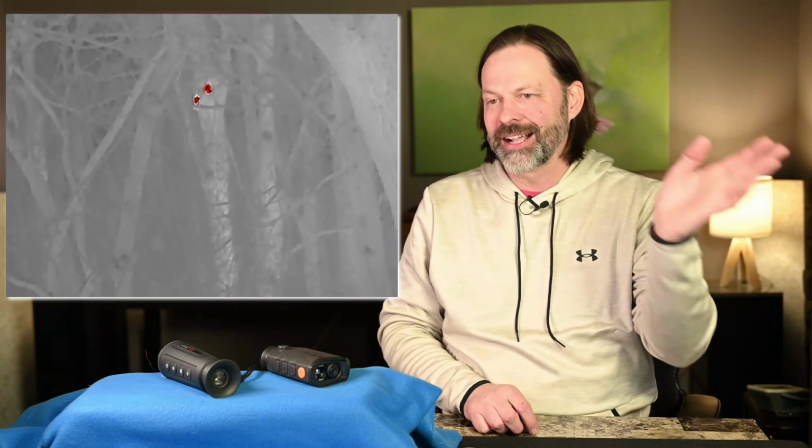Then I saw it crawling. It's actually a squirrel. I don't think it's a flying squirrel. I think it's just a squirrel, but he started crawling down the tree. I cut the video, but you see him later crawling down the tree.